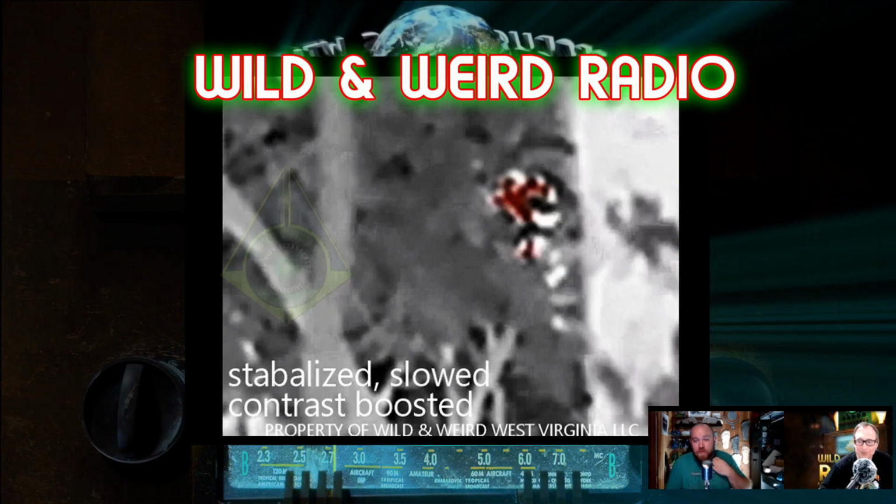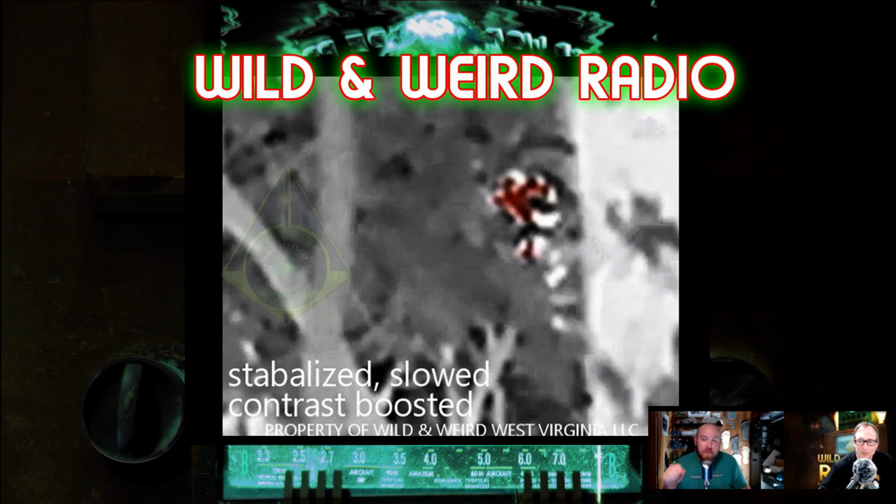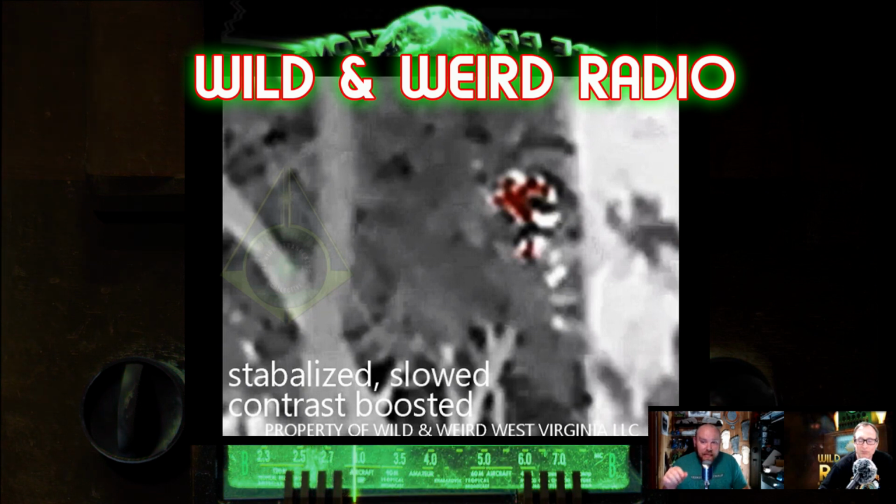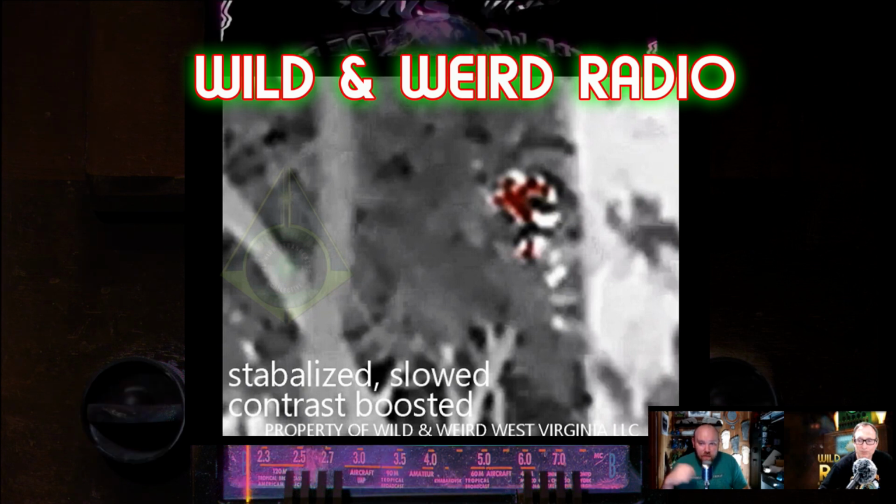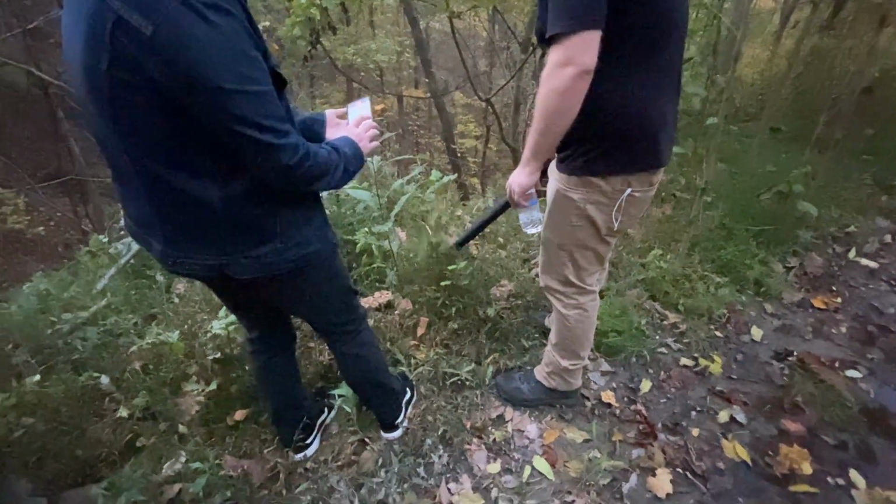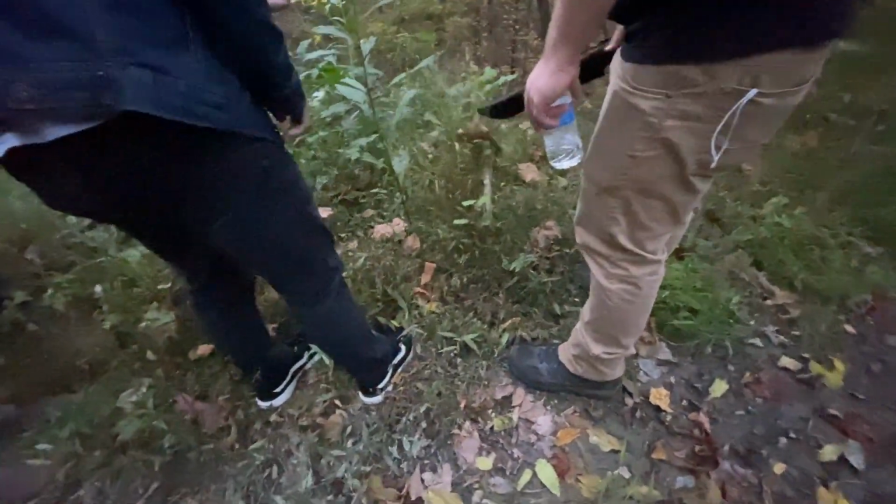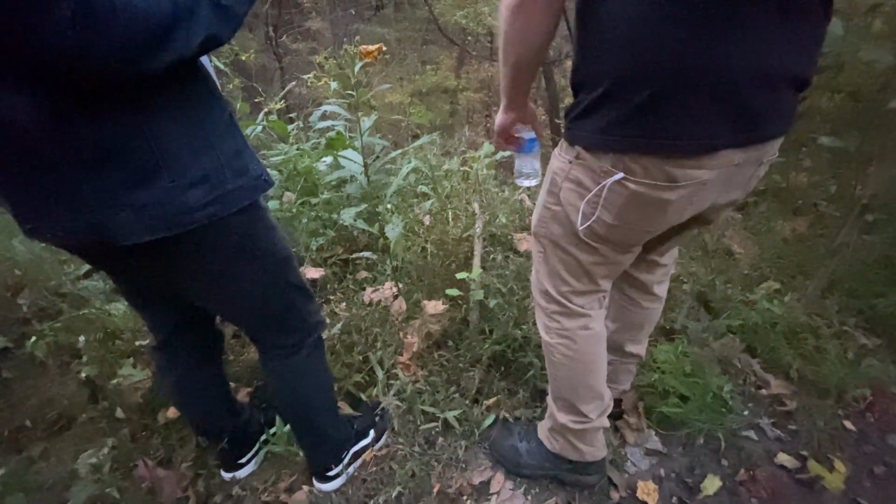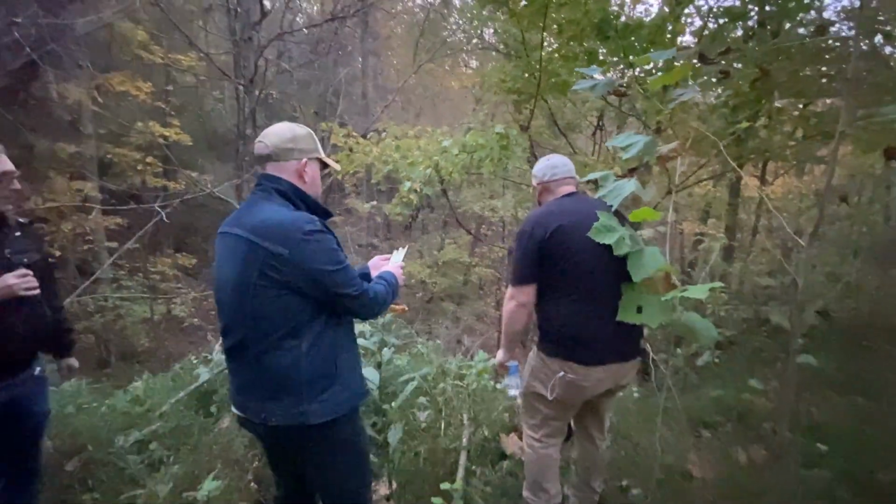But I was able to get an eye on where I'm almost certain this thing was, because it was moving on flat level ground for at least a couple feet. There was a flat down below me where I was leaning against this tree, about 60 feet below me, which would have put me in about a 50-yard range and also visible to Ron. I could see Ron, he just couldn't see me. And if I was down on that flat, he would have seen me just like this creature here.